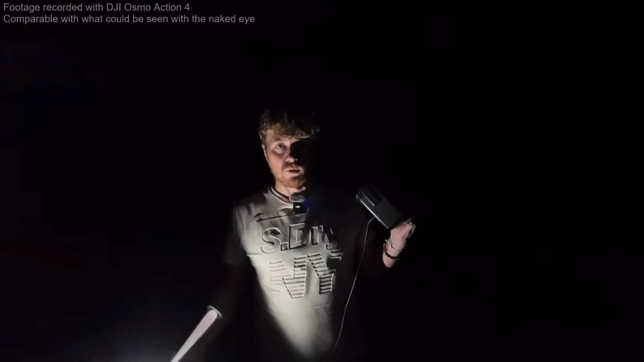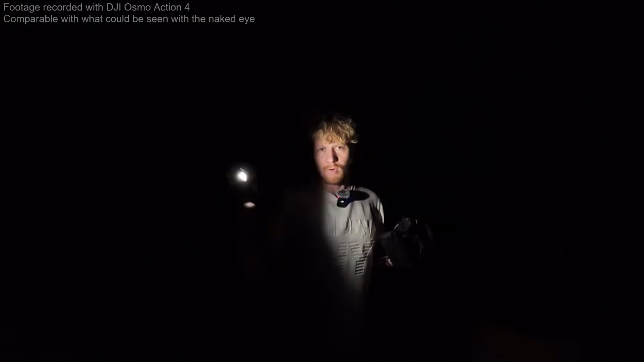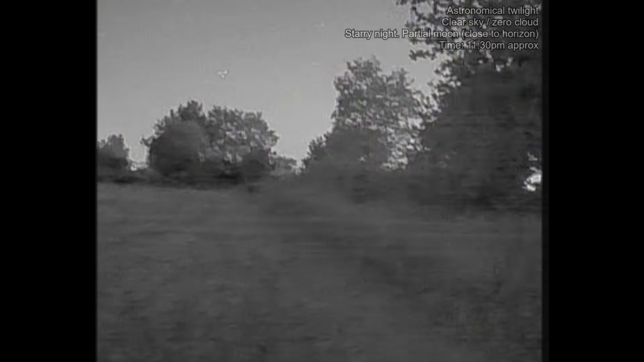Let's now have a look in the goggles and see what the Infra V2 can see in these lighting conditions. I'll start off by turning off my phone torch so we don't have any illumination from that. Let's put the goggles to my face and let's see what we can see. So, as you can see, we can pretty much see absolutely everything. You can clearly make out the edge of the car park here. You can make out there's hedges all the way around the car park.